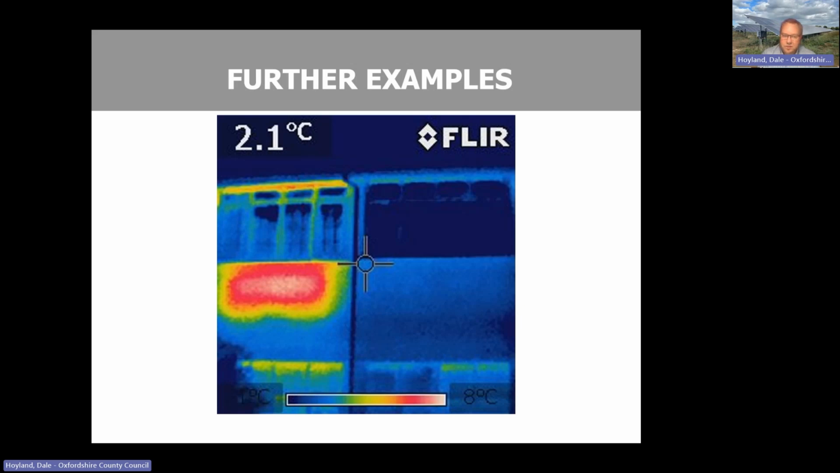There are some builders that have come up with a solution around Oxfordshire for these various house types to insulate that. Internally, it means taking the radiator off, adjusting the radiator pipes to accommodate an extra couple of inches of phenolic foam, high density insulation, and then remounting the radiator onto the surface.